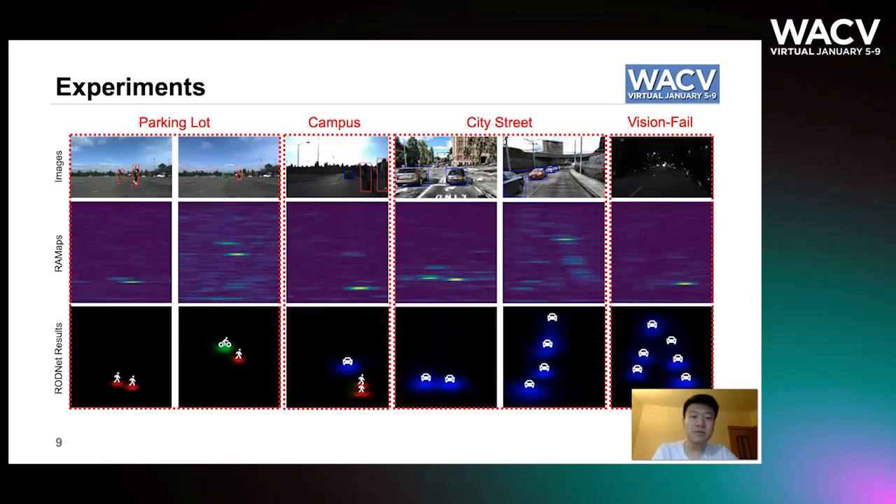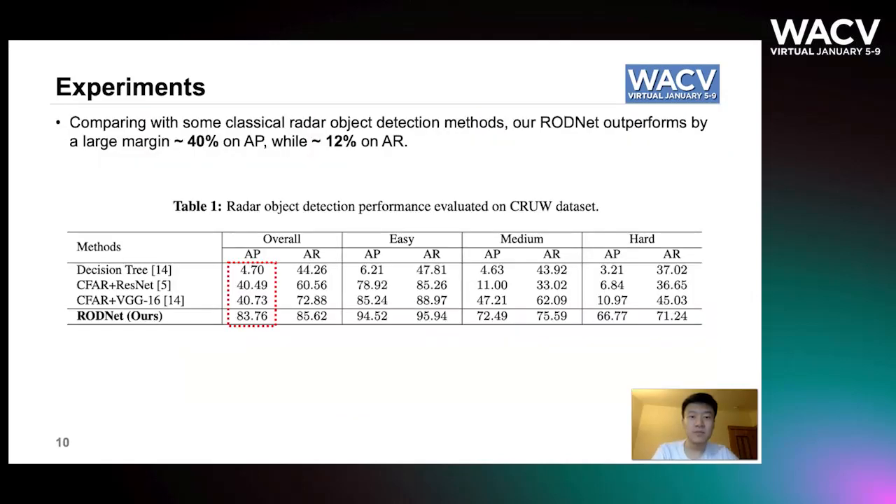Here are some experimental results for our RODNet in different driving scenarios. Our RODNet works very well even during the night when the camera is not reliable. Compared with some classical radar object detection methods, our RODNet outperforms them by a large margin, about 40% on AP and about 12% on AR.